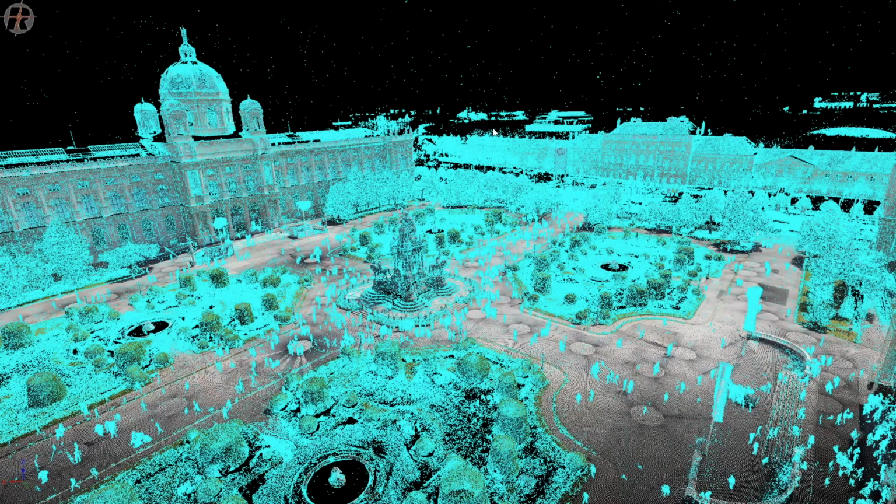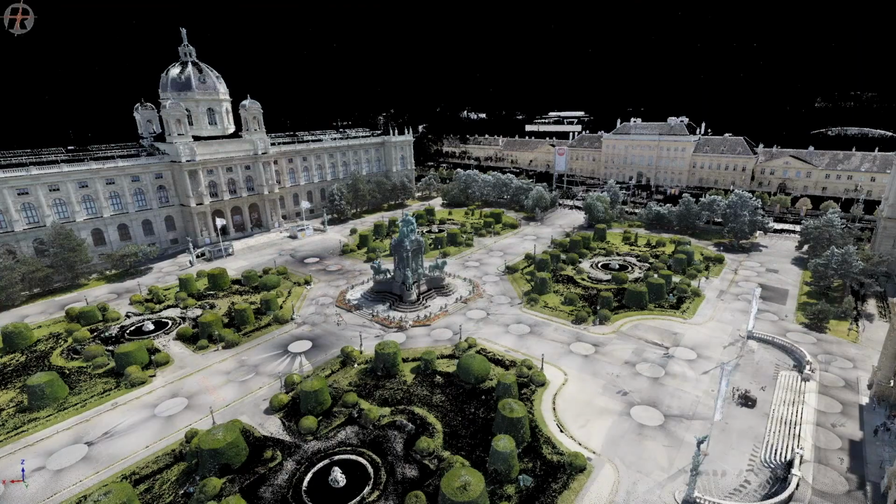Here's an example of a courtyard in the city. These things are always a mess to scan because there are people everywhere. So there's the before, and then colorized after, the final product. Yeah, brilliant.